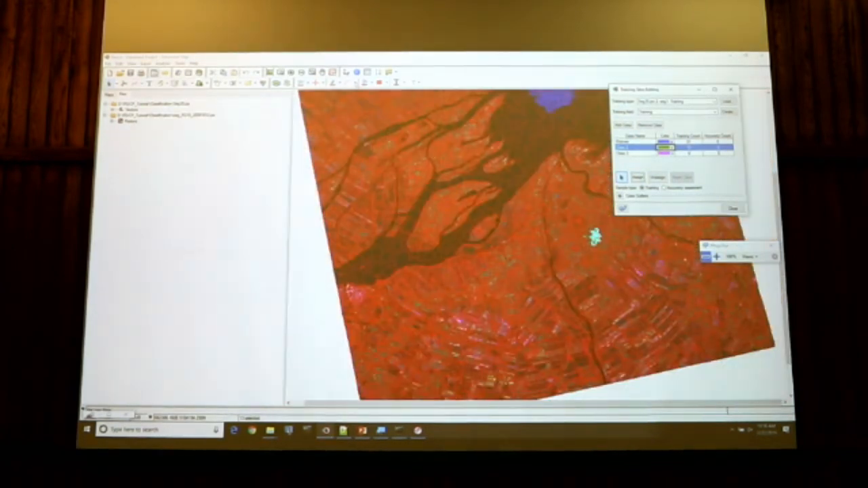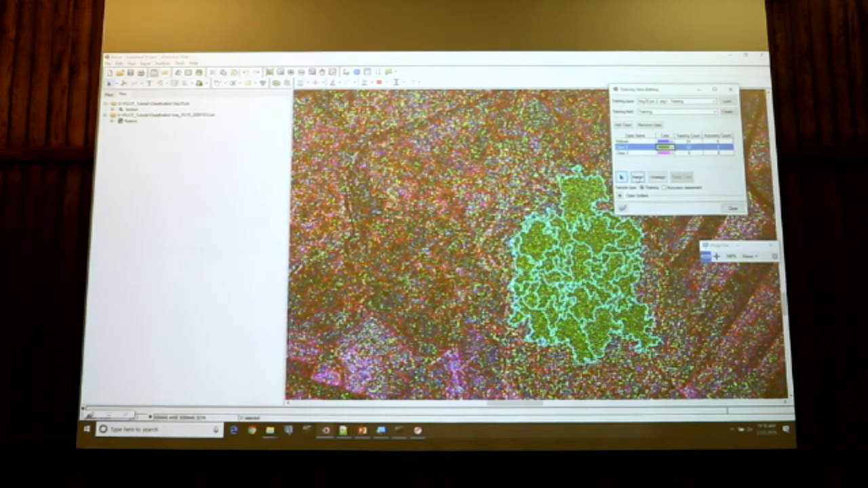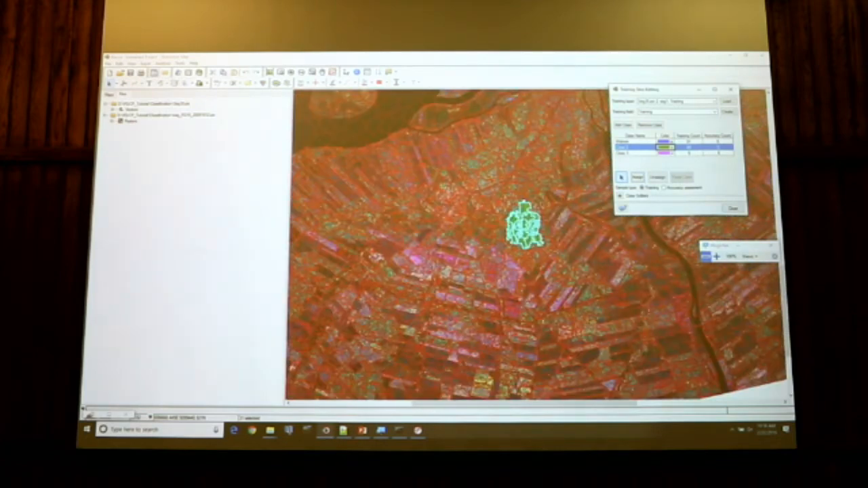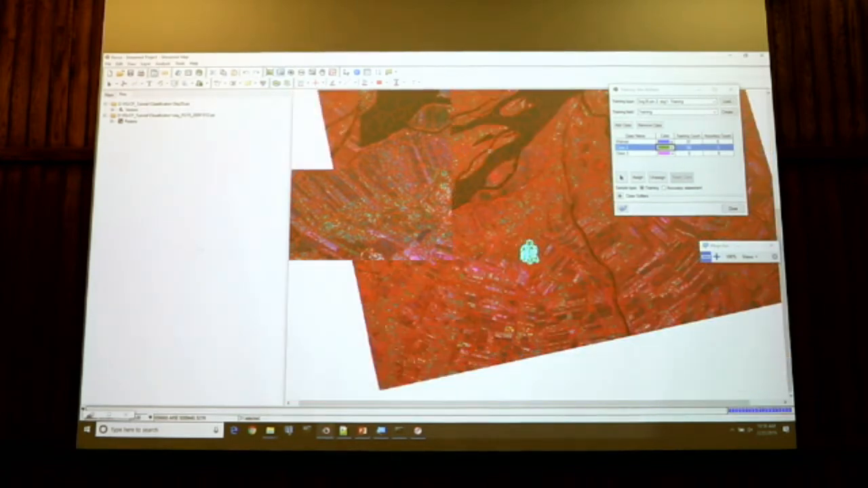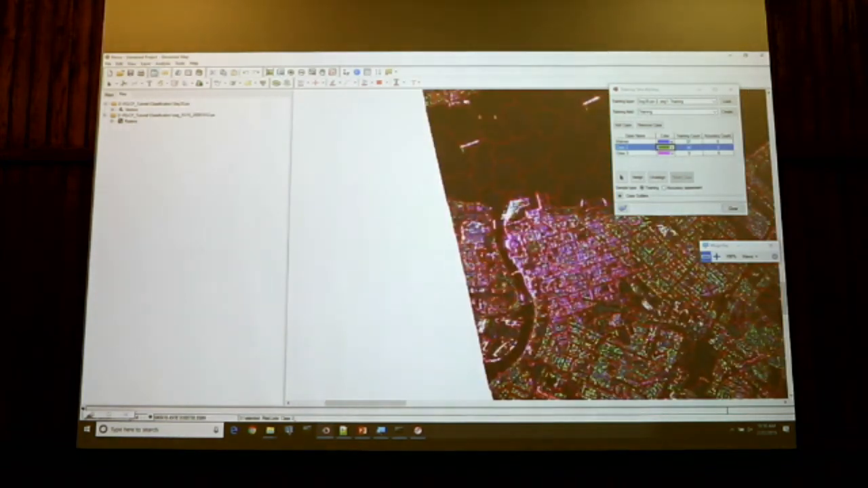And there is another area here. All this is forested area. So I will again collect some samples here. I will assign it. Now I will do the same over my urban areas. So here, class number 2, I will name it forest. The class number 3 here, I will call it urban 1.